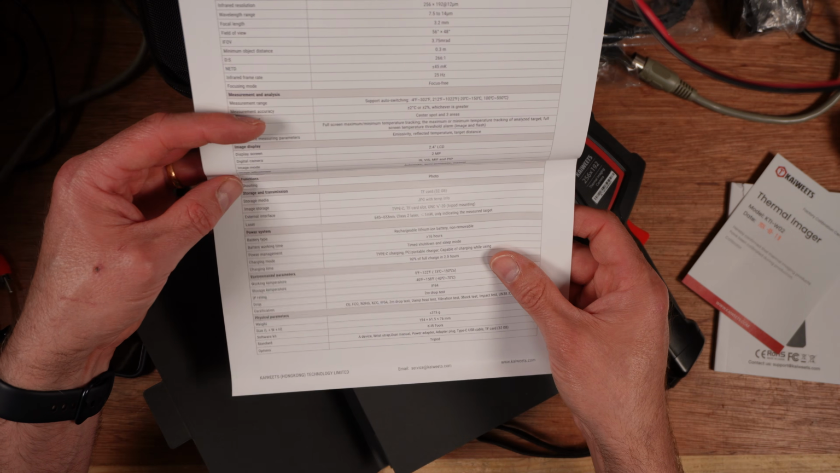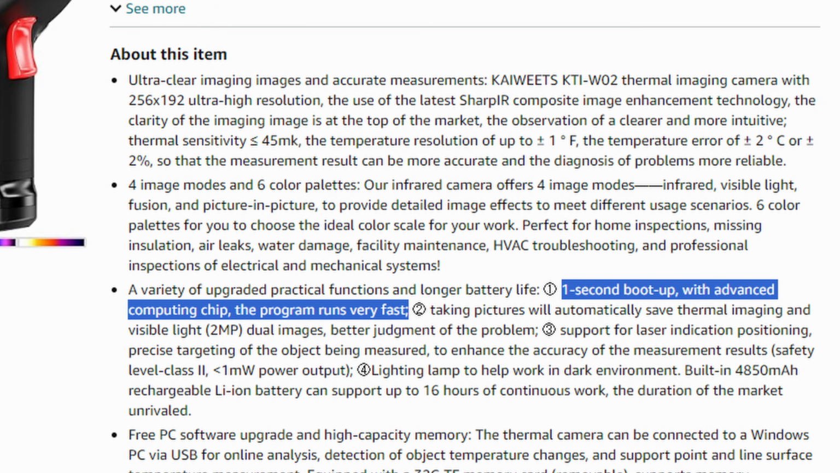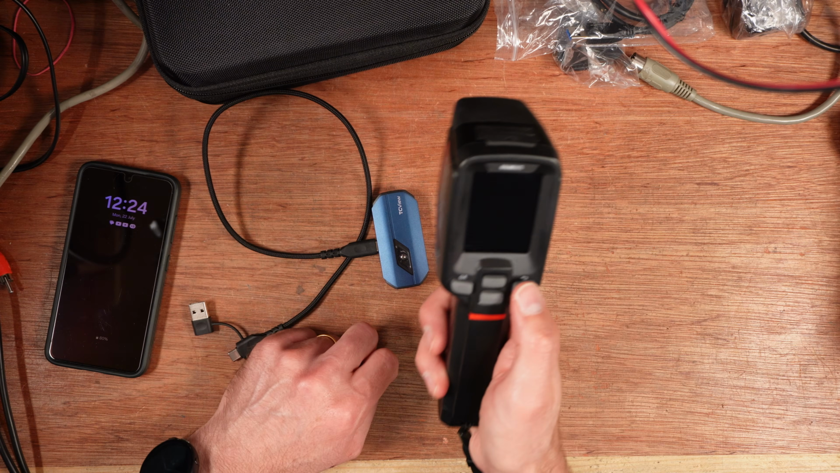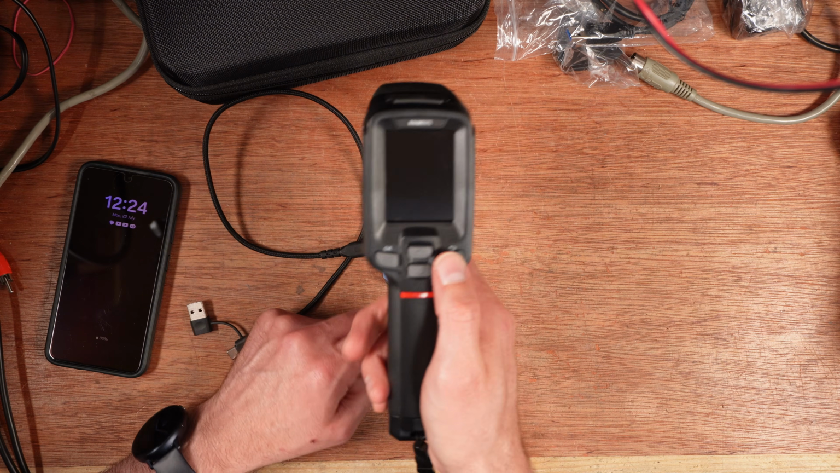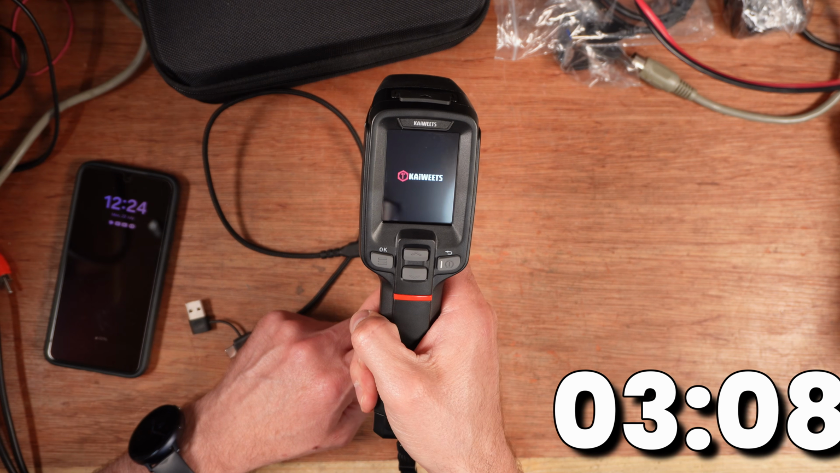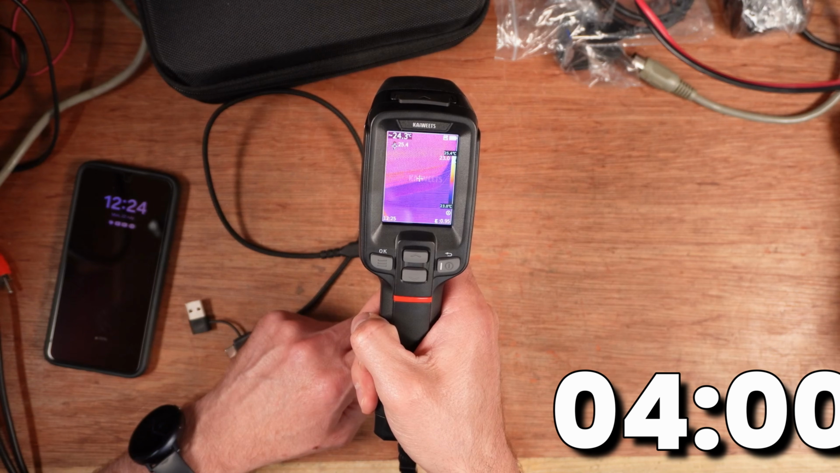Well, it doesn't actually say it on here, but it does say on the Amazon listing that it takes 1 second to boot up. It's not quite true. It's very quick though, so if I press, I'm going to press now. It's quick, but it's not 1 second. I think it's about 3.5 seconds, but it'll be on your screen.